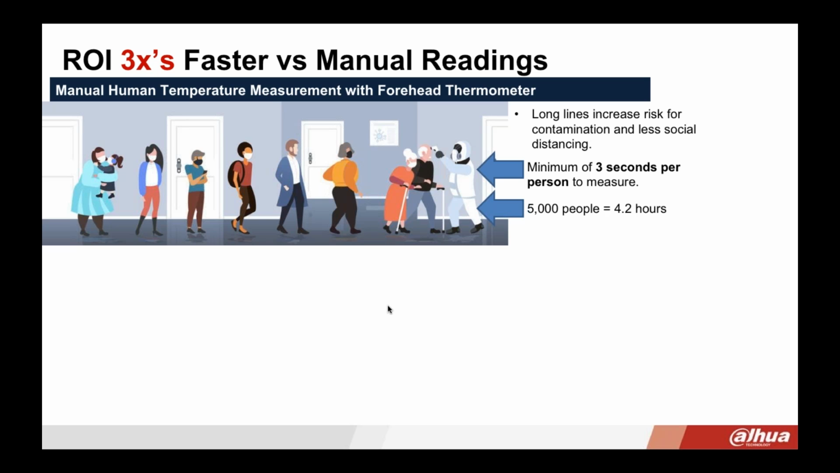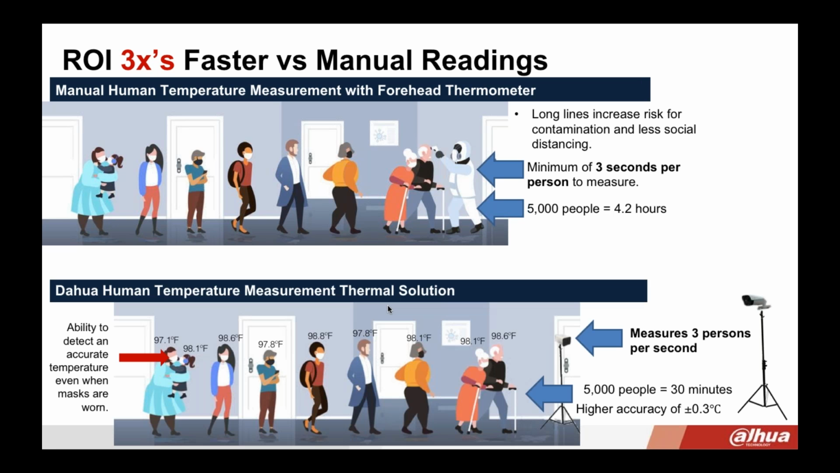So you have long lines, you're increasing your risk for contamination, and therefore there's less ability to do any type of social distancing. So that's the standard way with a forehead thermometer, but with Dawa's human temperature measurement solution, like I mentioned, you can do it 3 times faster. Instead, you can do 5,000 people in about 30 minutes, with a very high accuracy of 0.3 degrees Celsius. And it has the ability to measure 3 people per second.